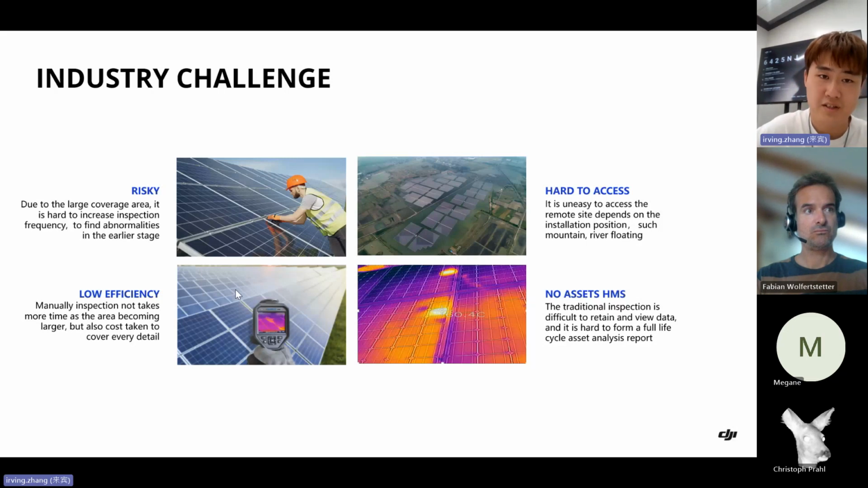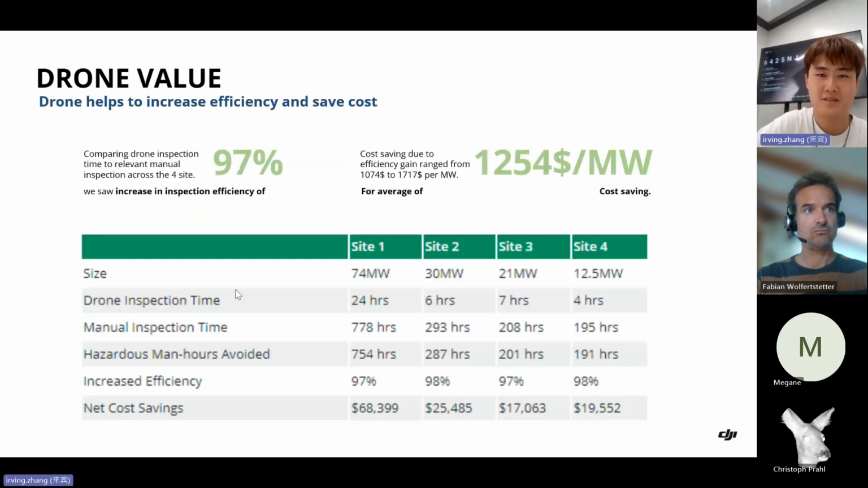So based on those challenges, what is the drone's value? I will also give the conclusion in the beginning. Drones can help to increase the efficiency and save the cost. So please, may I have your attention here? From the table, we can see I selected 4 sites with different sizes. And we can calculate the drone inspection time and the manual inspection time and their difference. And from the difference, we can calculate the efficiency increase and net cost savings.